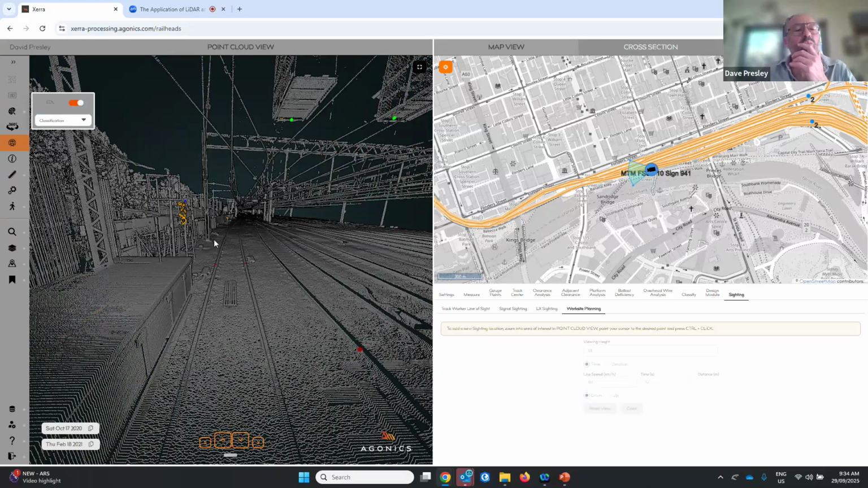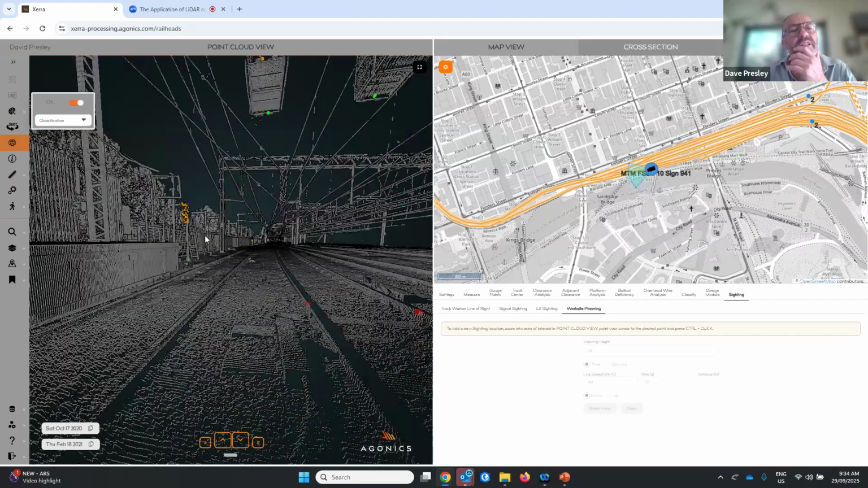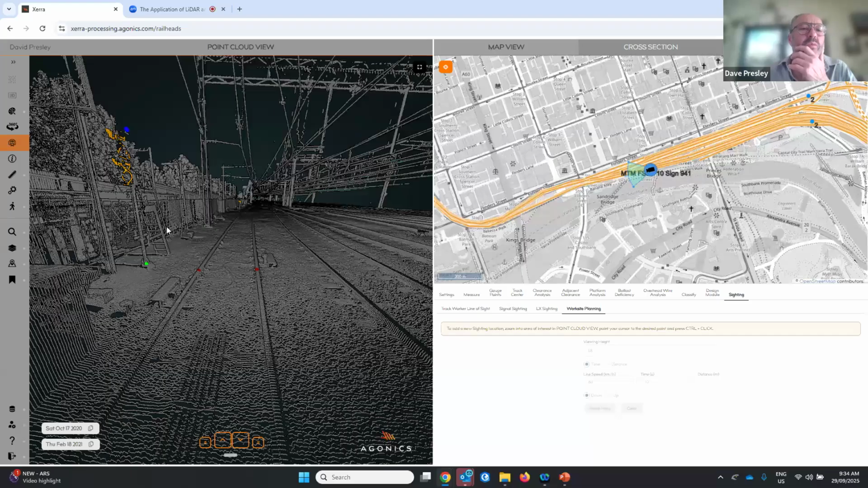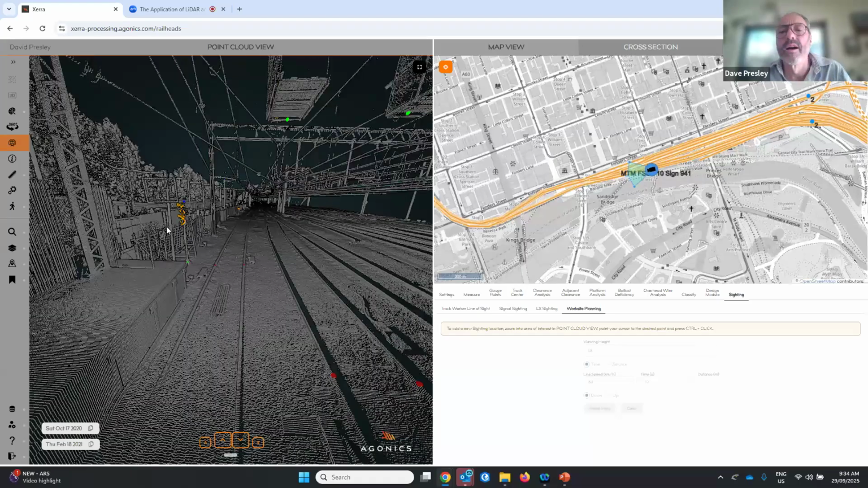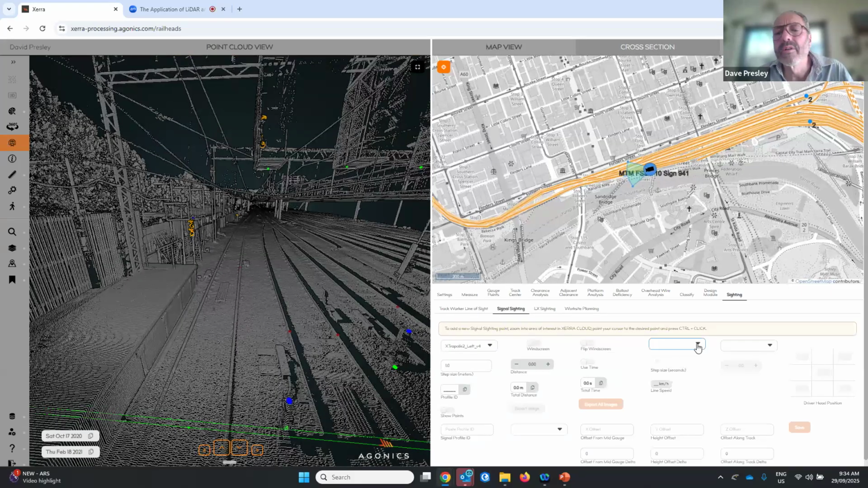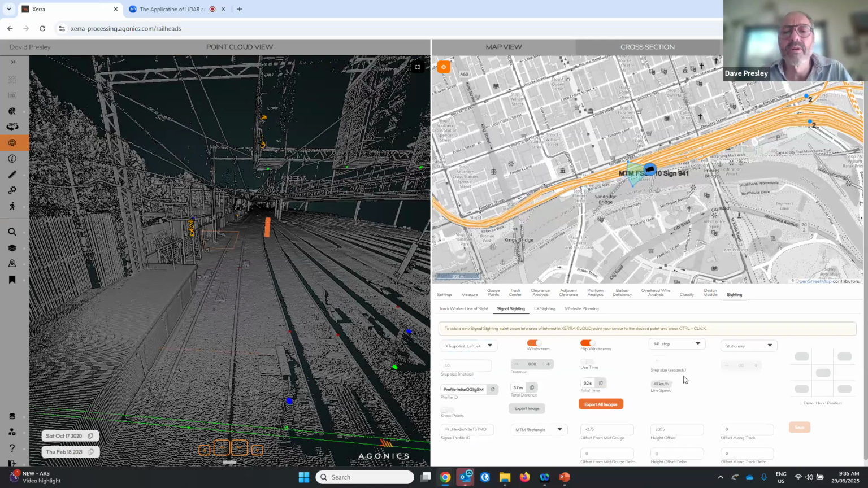monitor or detect where the signal is, we've gone through and colorized the signal so that it stands out in relation to the black and white, if you like, point cloud. If I go to signal sighting, this is a signal at the stop line. So I can turn my windscreen on. Put my windscreen.